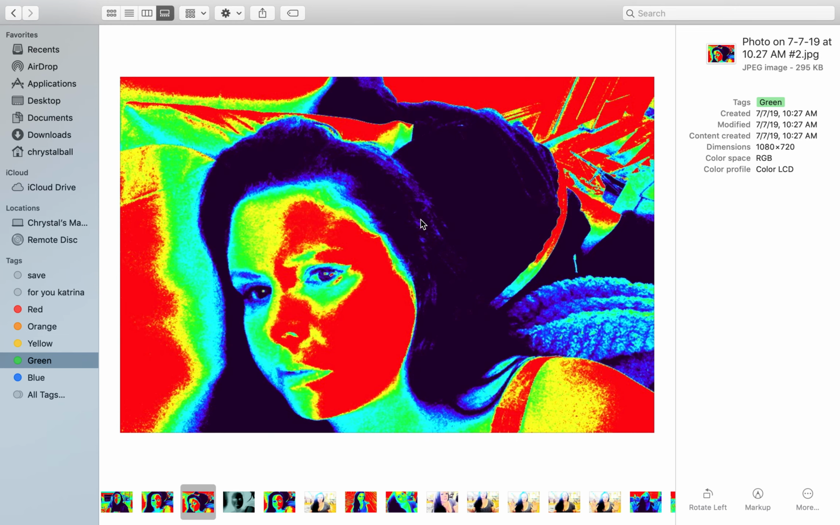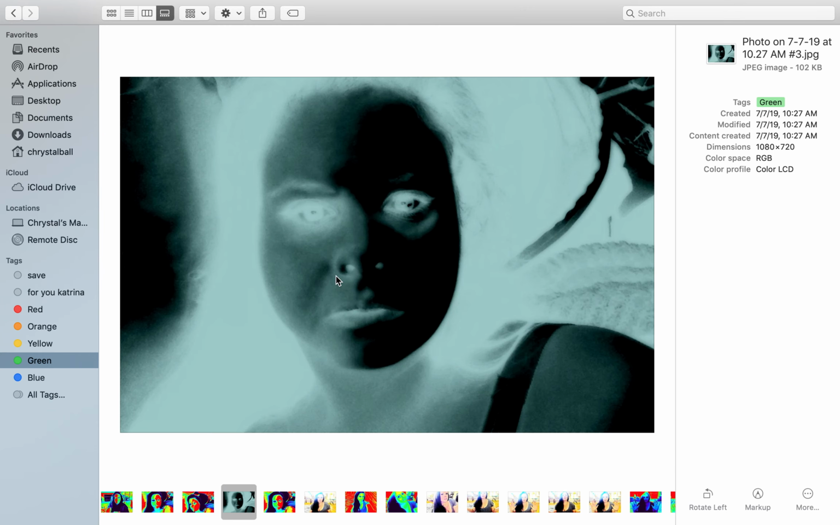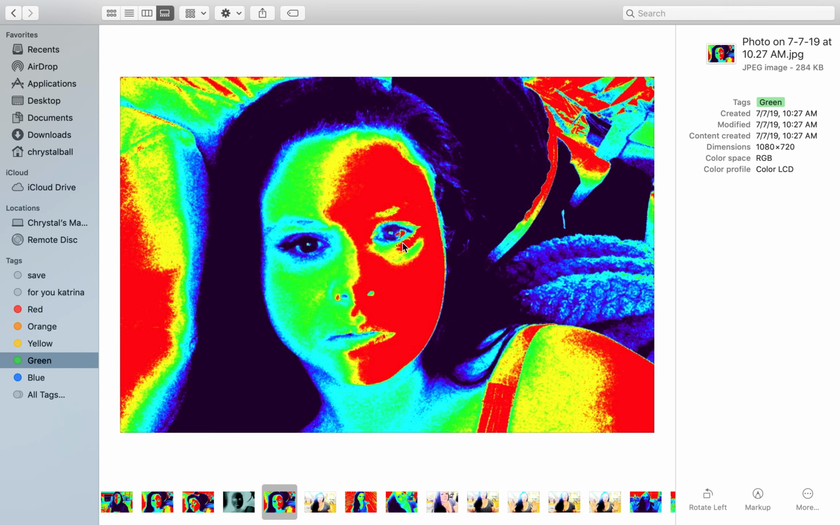And then you can go over to the next photo and still see the same injury. And then if you go into X-ray, you can see the injury there too. And then another one right there.